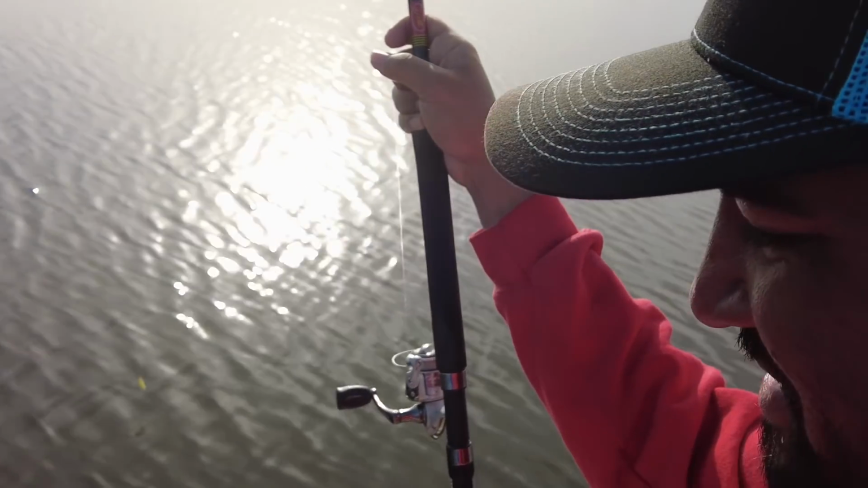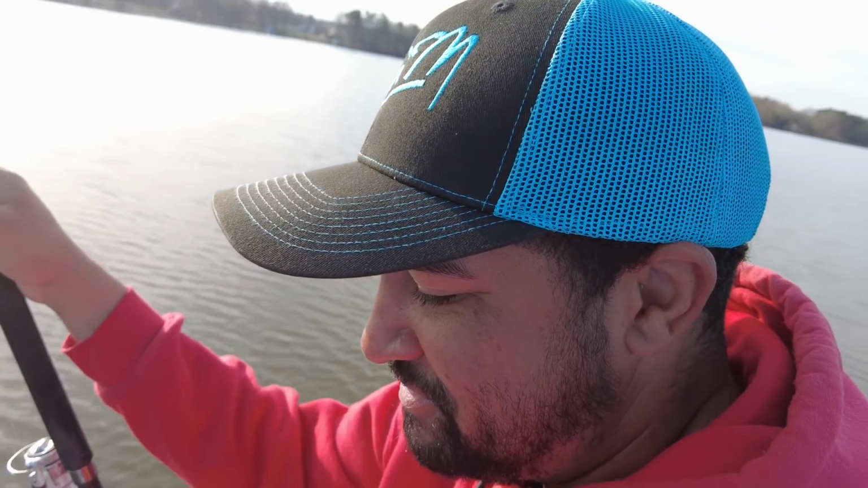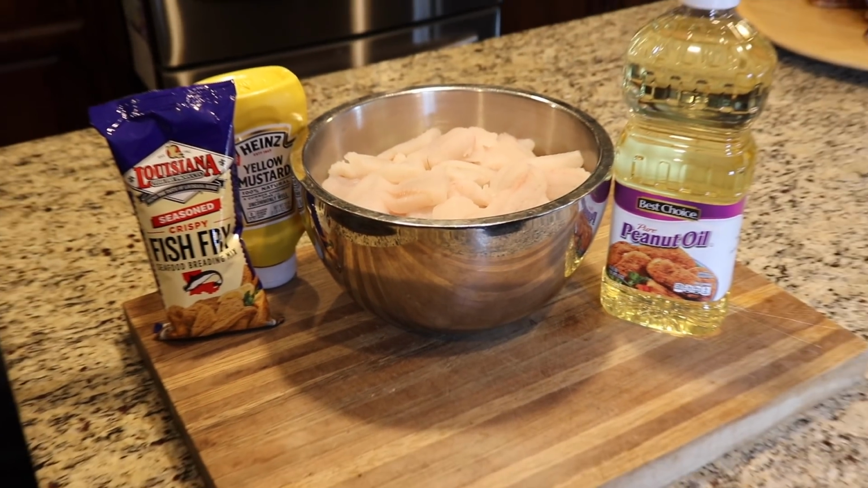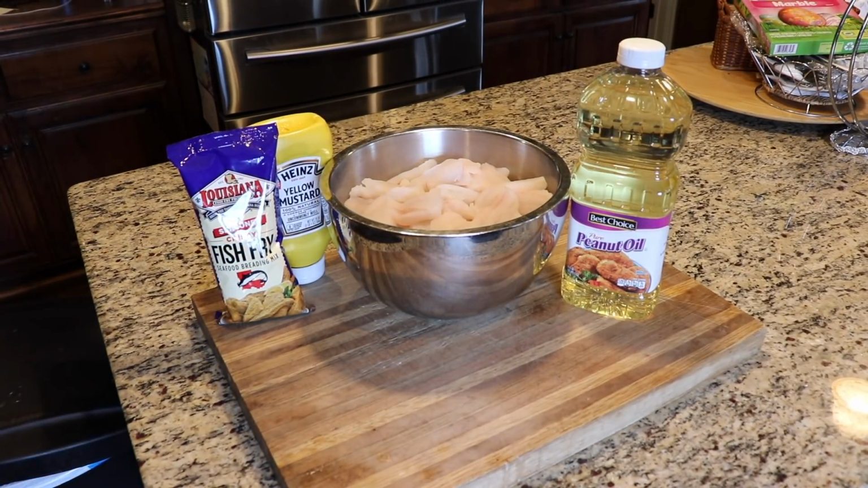What about you, man? What's your favorite way of cooking these crappie? Man, me personally, I'm a 10 to 12 inch crappie guy. I like those eat the best. I do personally. I like to take mine in Louisiana fish fry. In the blue bag. Yeah, that's what I like to use.